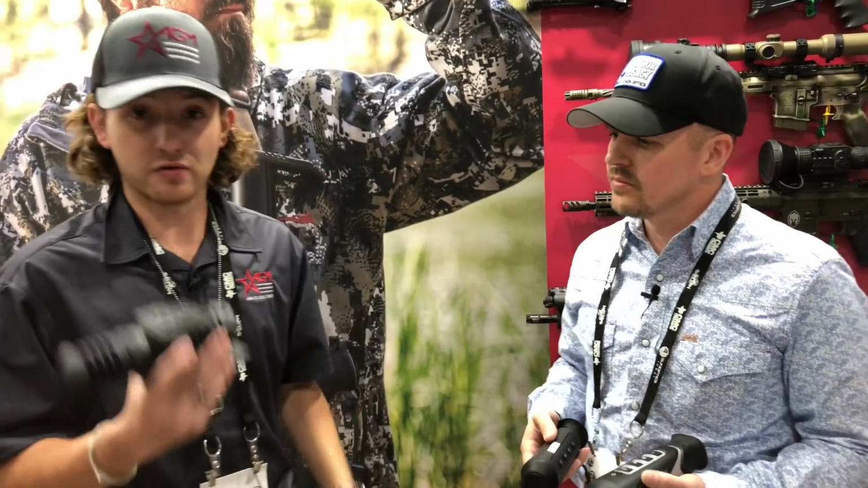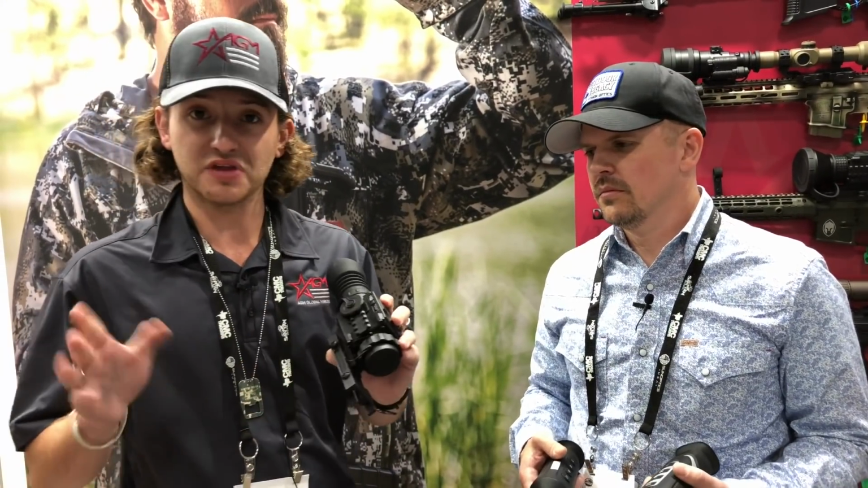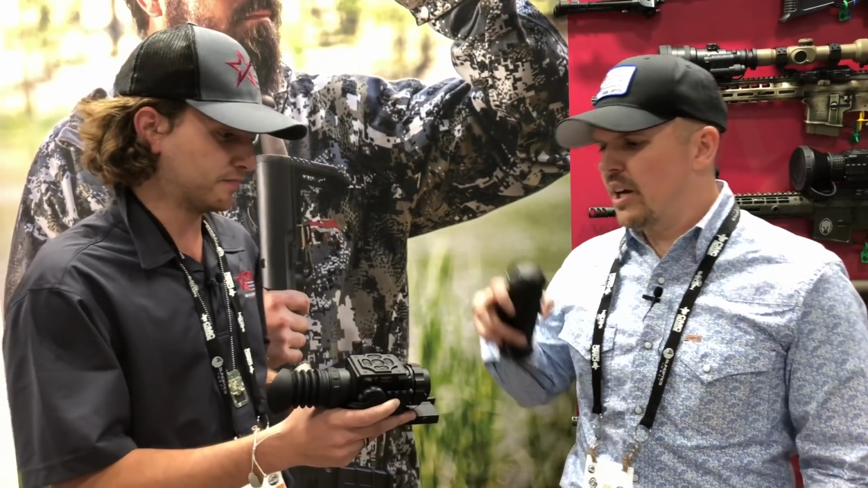How's it going, guys? So we've got our Secular TS25 here, dedicated thermal weapon sight just released. We're gonna have a French Ulysse core. It's gonna be mid $2,000 range to $3,000 roughly. We're gonna offer it in 25mm, the 50mm, as well as the 75mm. And what kind of price range are we looking on this model? So roughly about the mid $2,000 range, give or take. It looks really good. Yep.